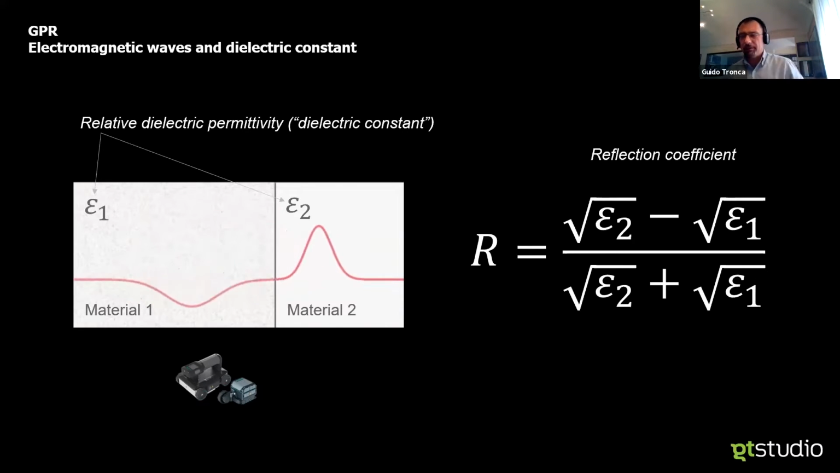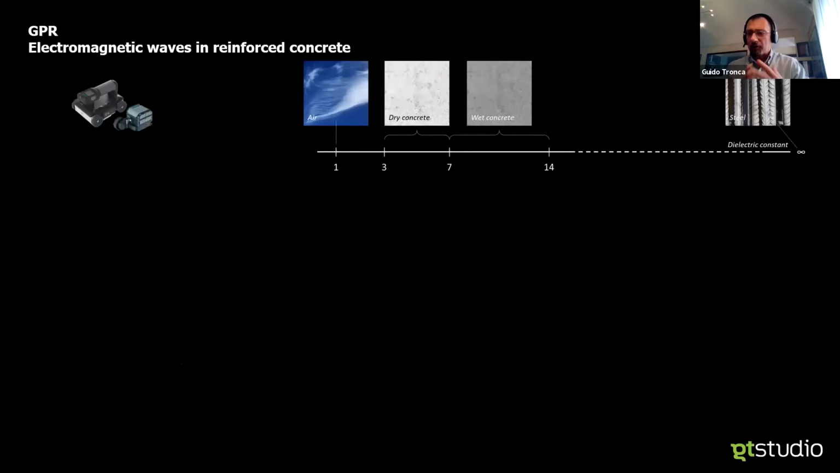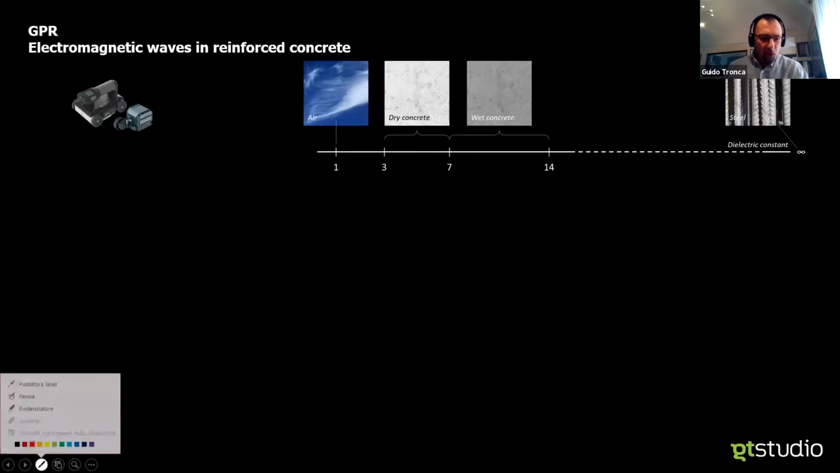You can imagine them as a conductivity. The more different those two materials are, the sharper the reflection will be. It's a totally similar scenario for ultrasound, but in this case, we are looking at an acoustic impedance difference. Read it as density.